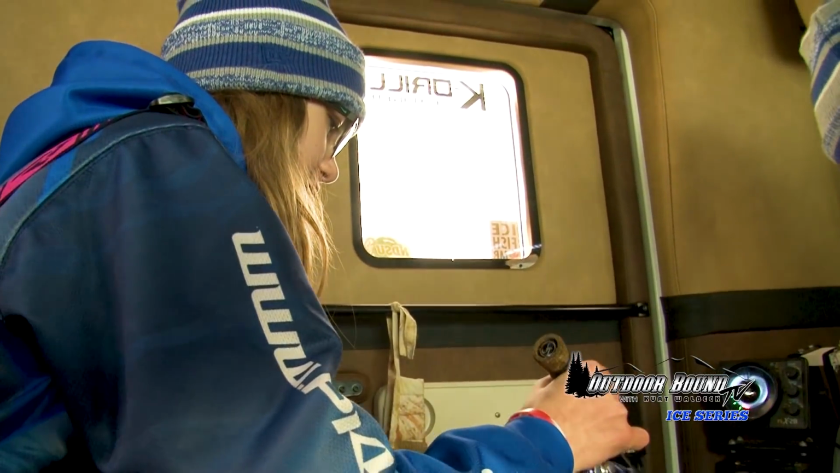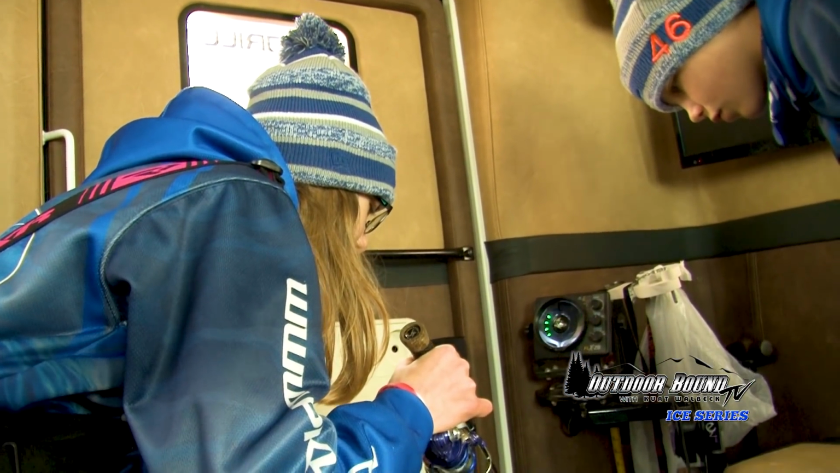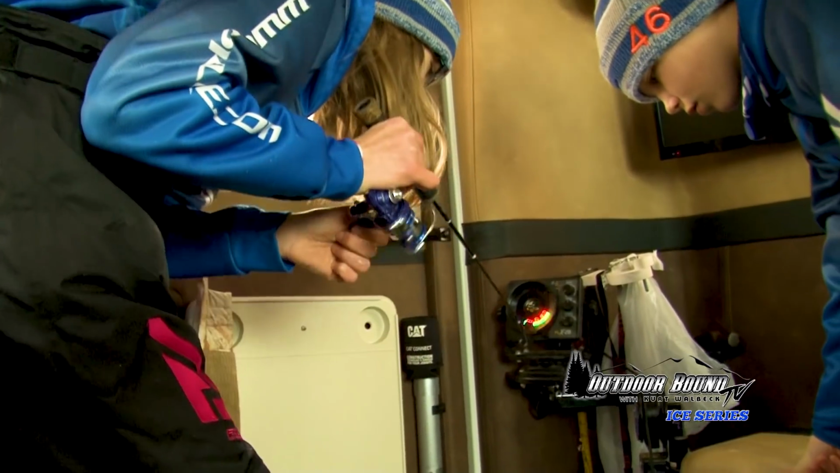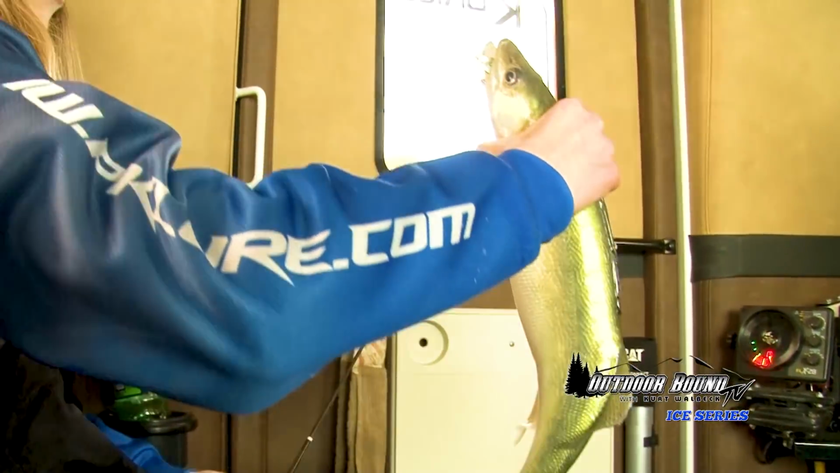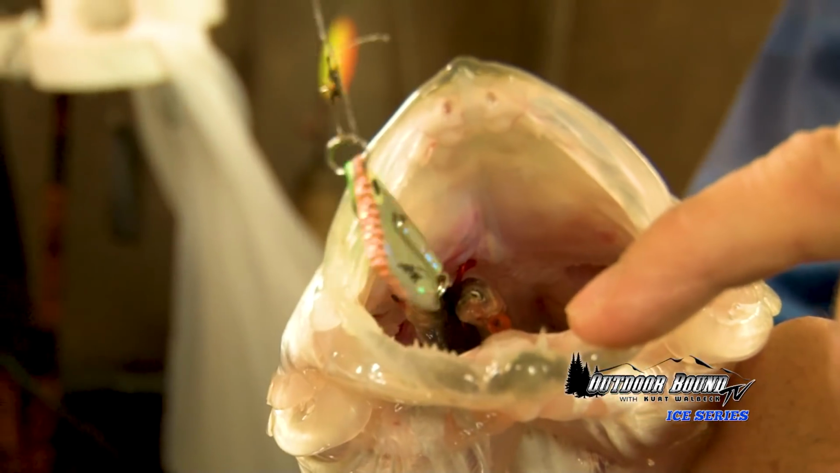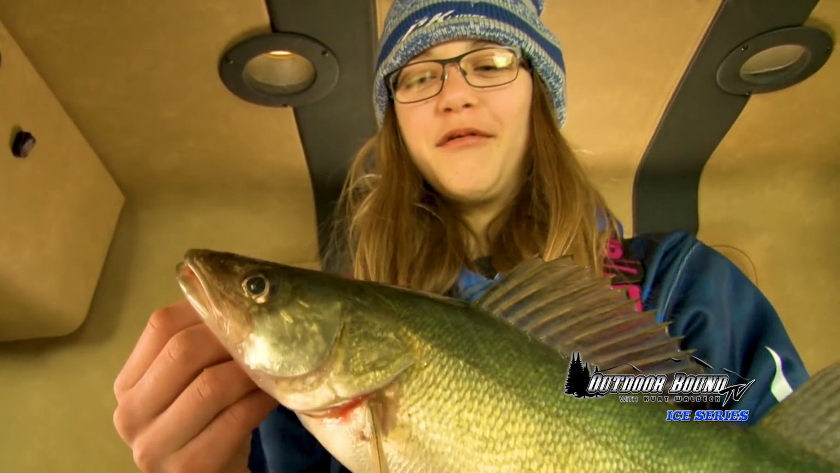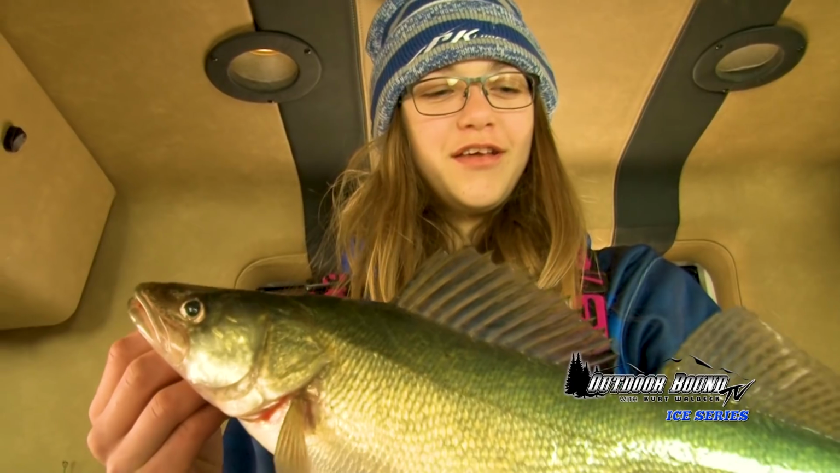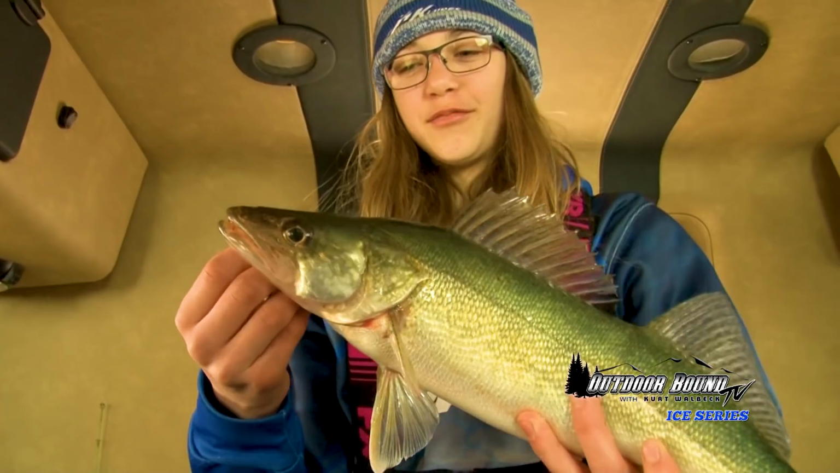This might be a stick. You really inhaled that spoon. He came to play. It came off the bottom and just smoked it on the PK green rattle spoon.